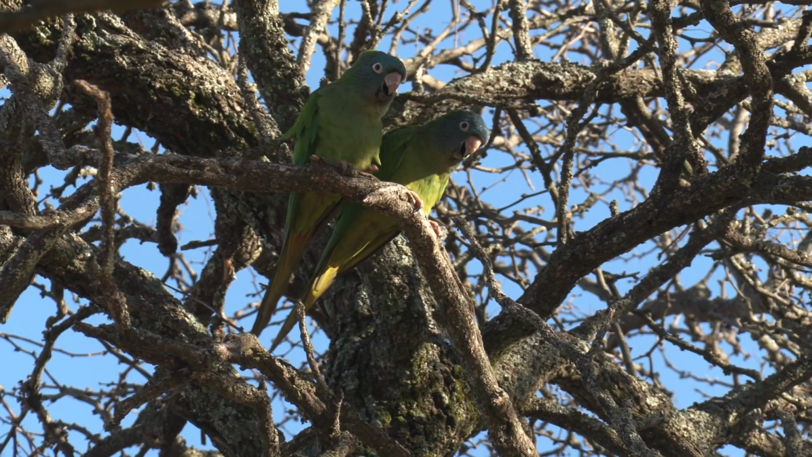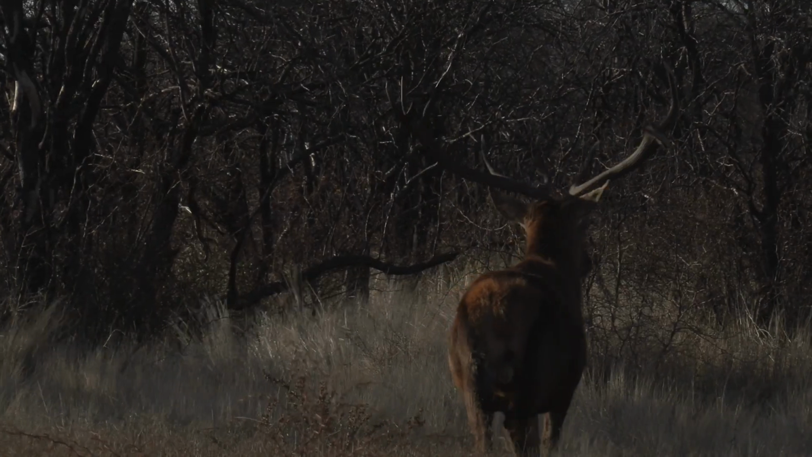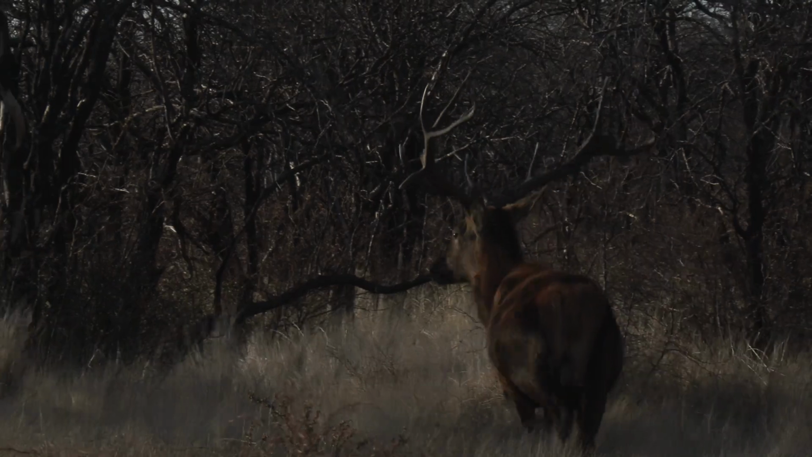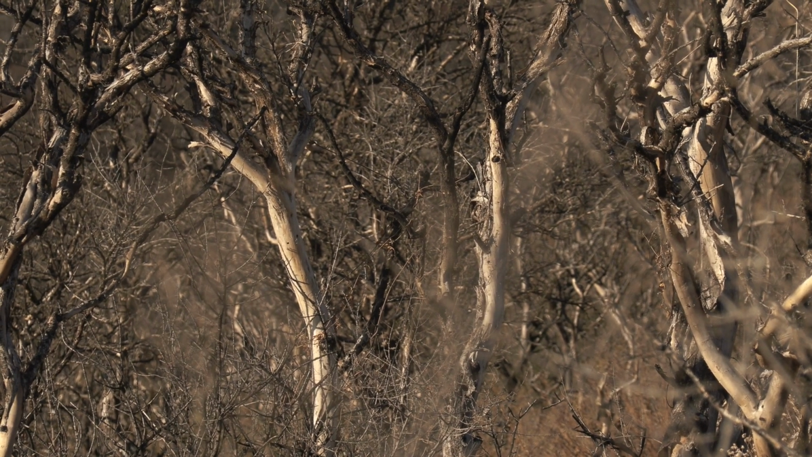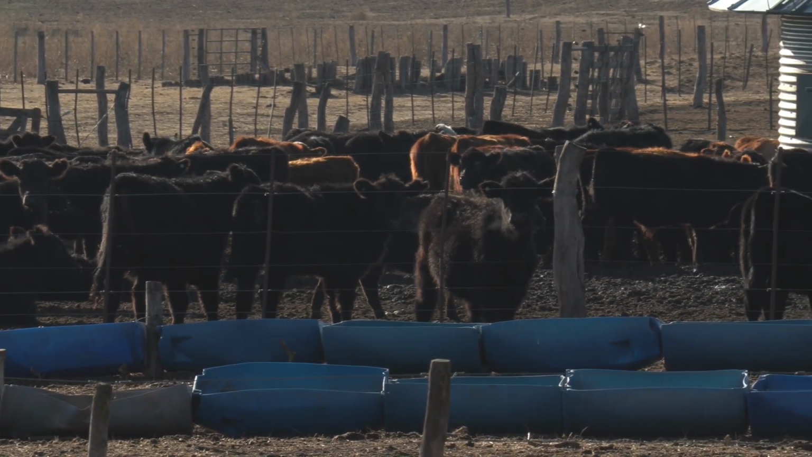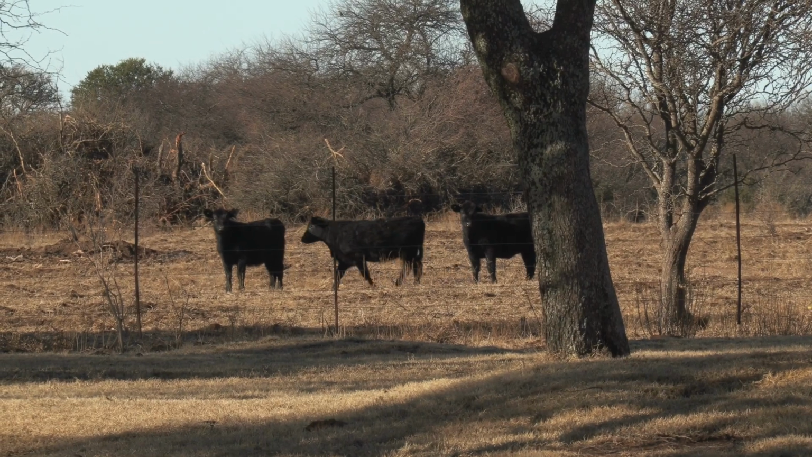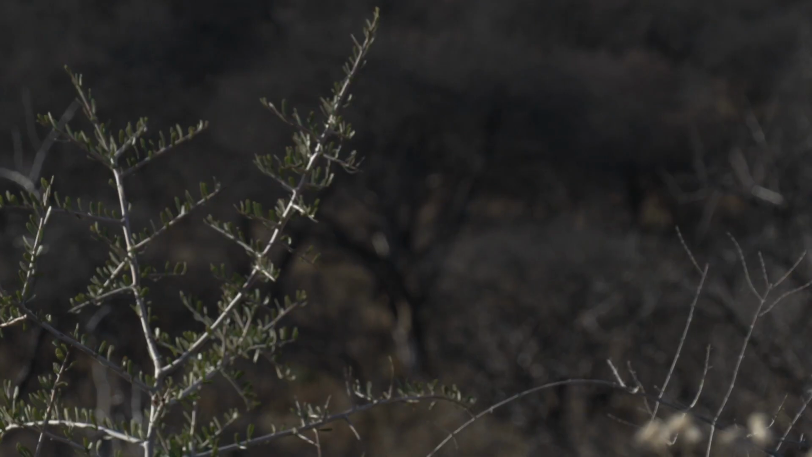We are in the south of San Luis province, just beside La Pampa, which is a world-famous big game hunting area. We are in the Caldem forest that is unique in the world. This is a cattle ranch. It's 22,000 hectares. Your ranch is quite flat, which is typical of the area, and as you say, you've got lots of bush. Yes. And that is really, really good for hunting.